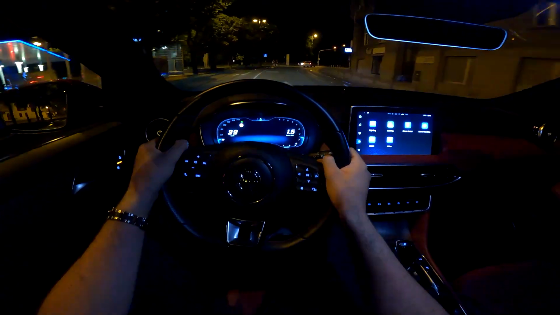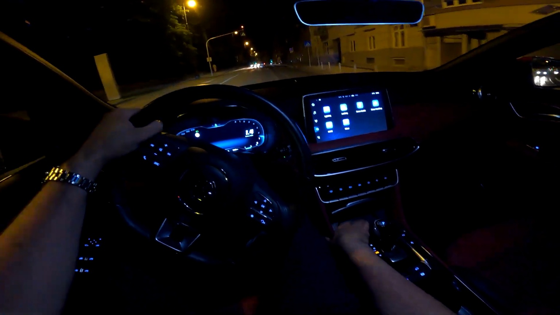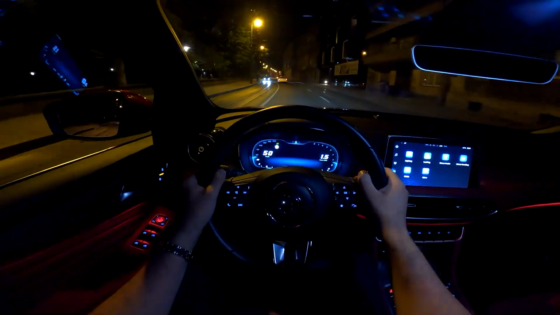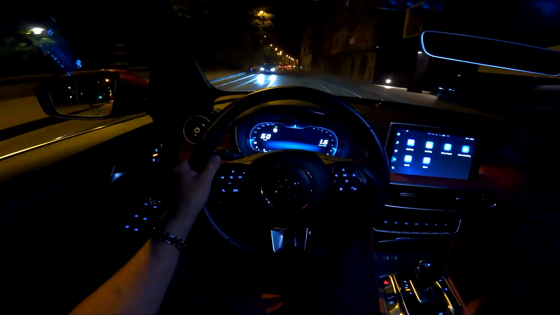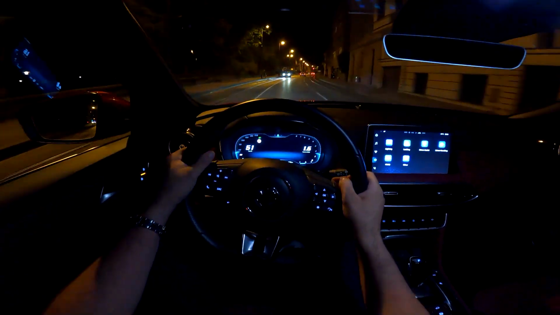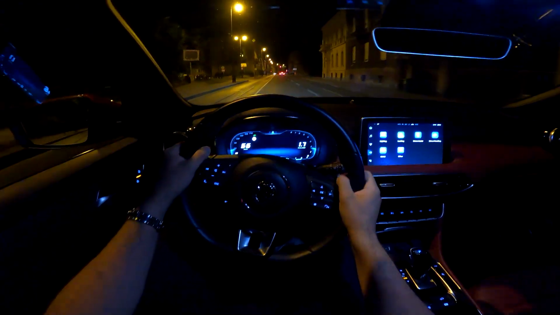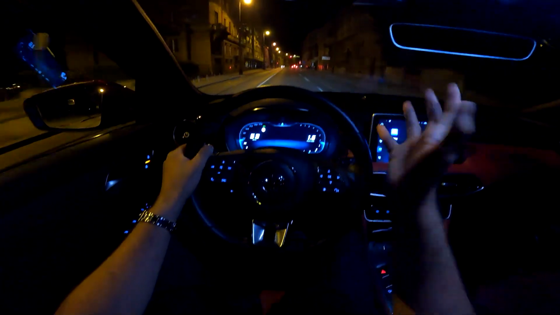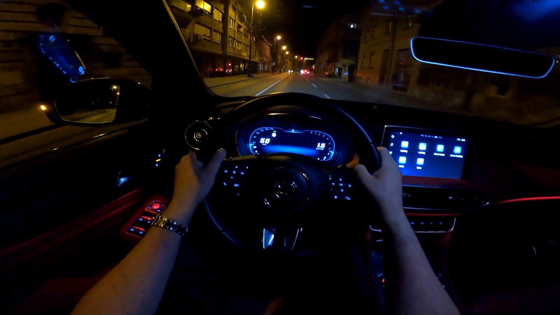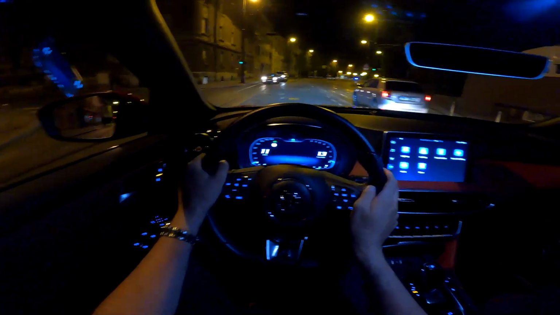And this car is very practical. For example, look at this, 2 USB ports, 12-volt power supply. You can also adjust the incline for the rear seats. And yeah, all of that I showed in my full review, so you can watch that video on my channel as well. And yeah, today's focus of course is the night drive. I hope you're enjoying this drive as much as I am.